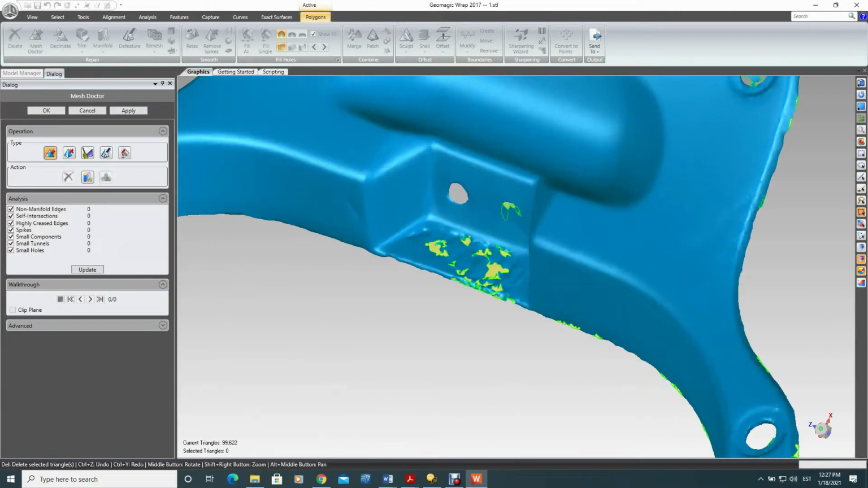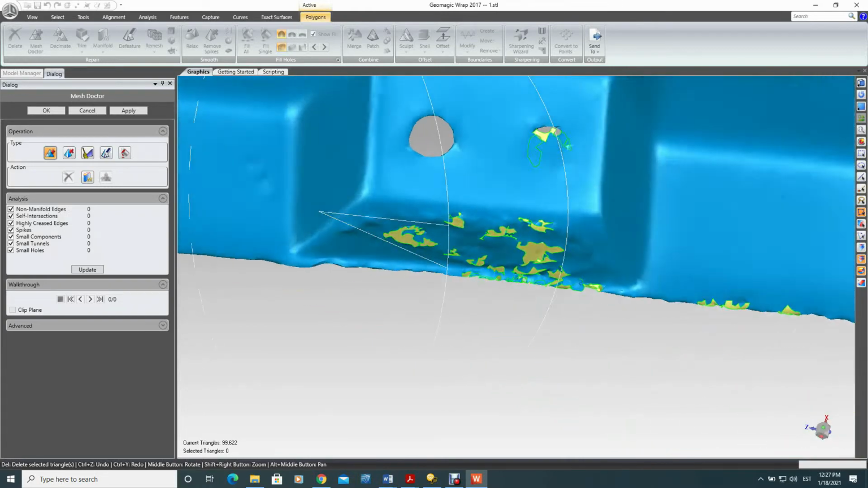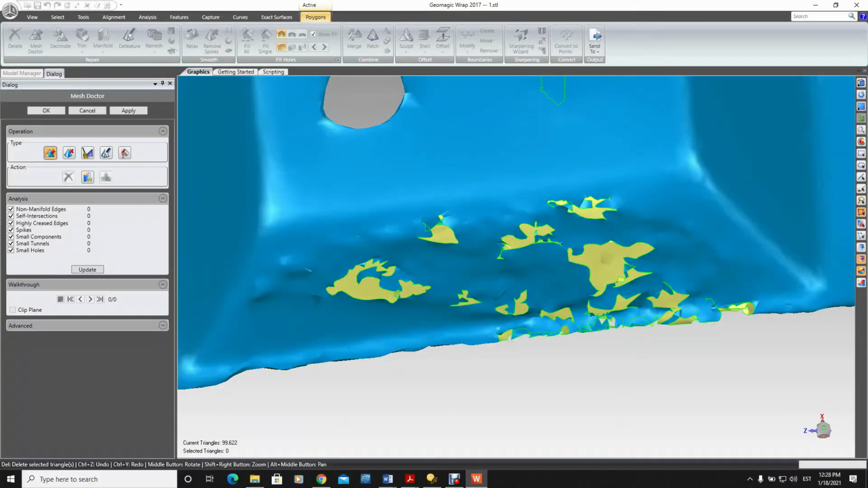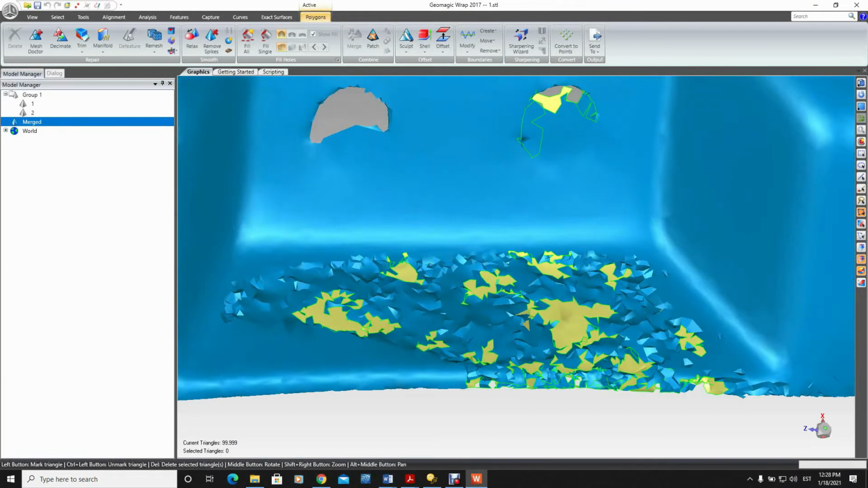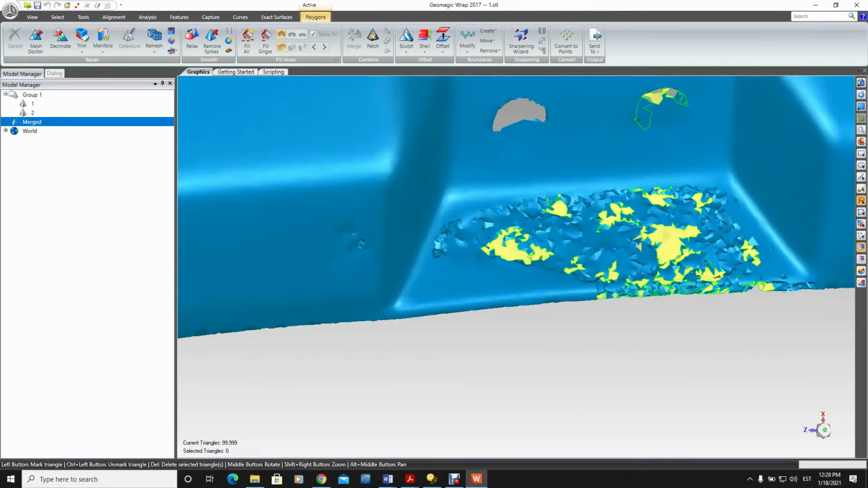We have some problematic areas over here. This definitely is not looking nice right now. Something must have happened here. Let's see if we can get rid of it by utilizing the automated tools. A couple of other points we need to pay attention to are the holes and so on.